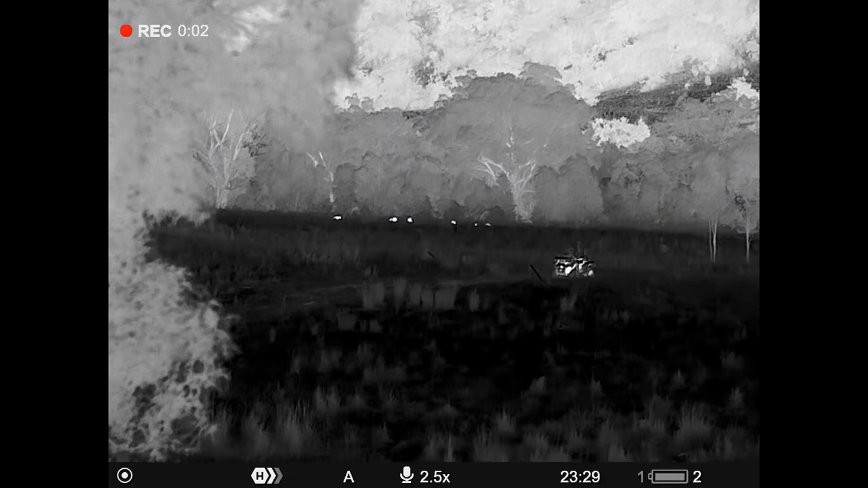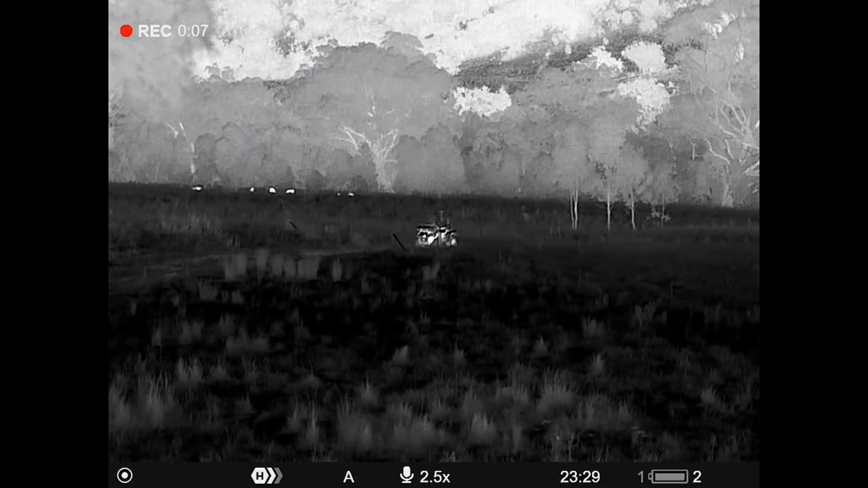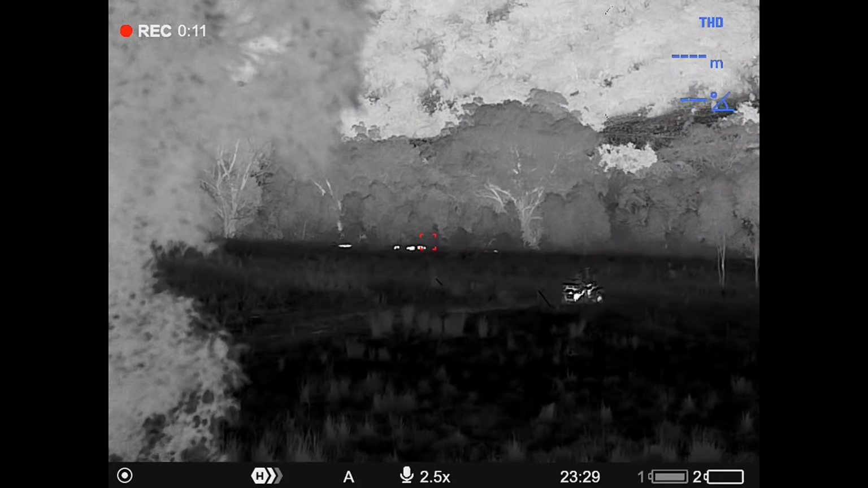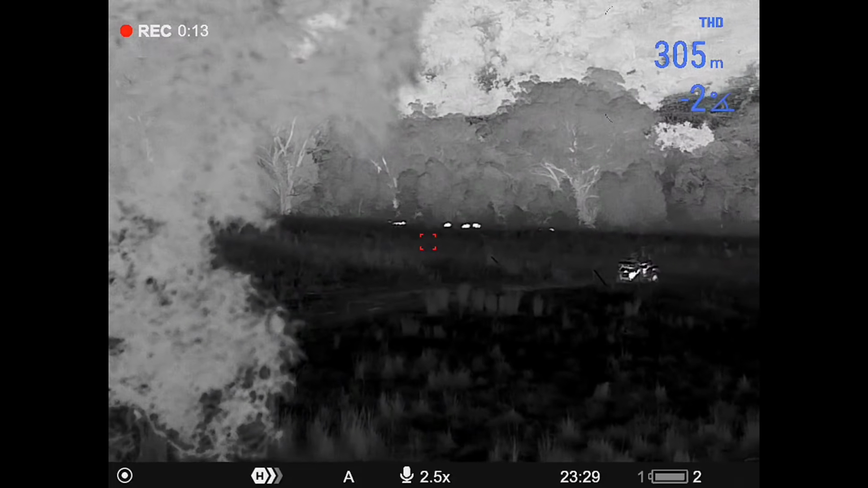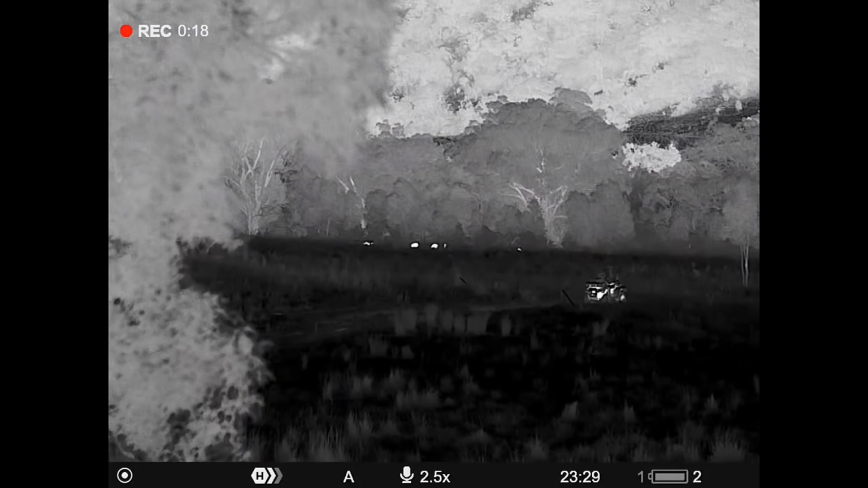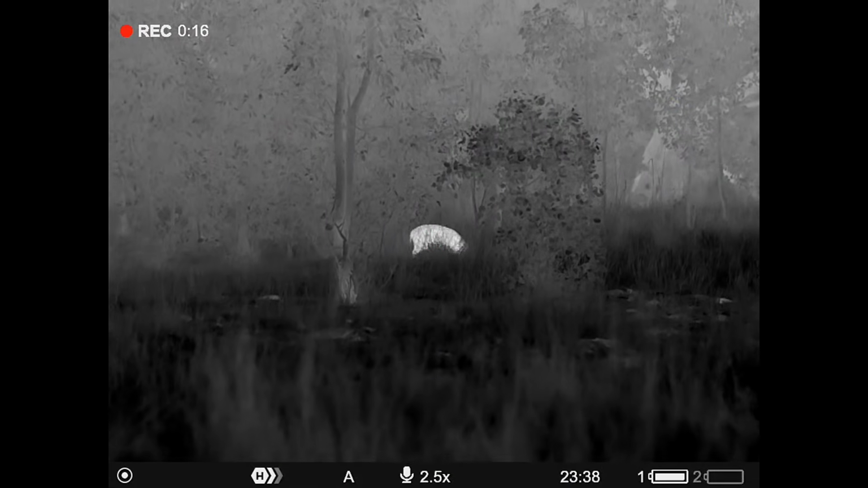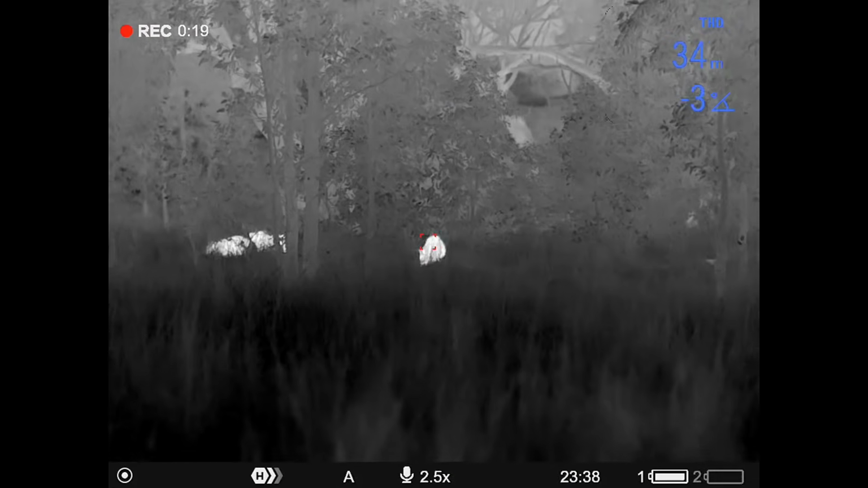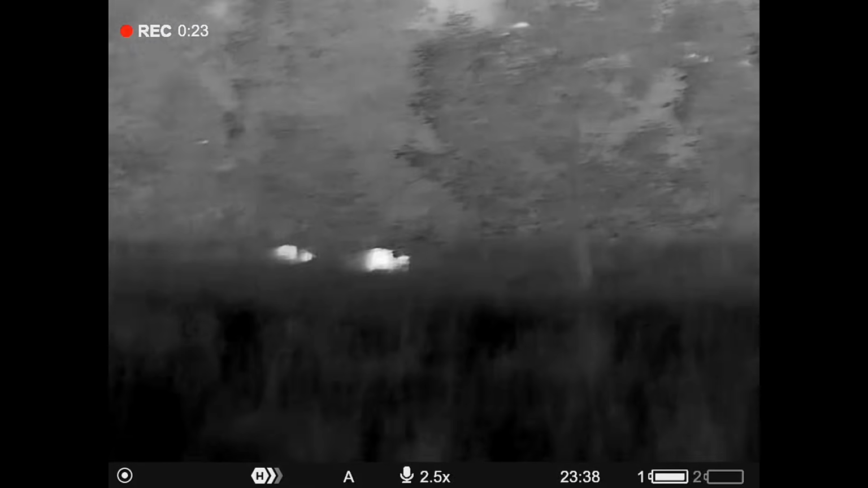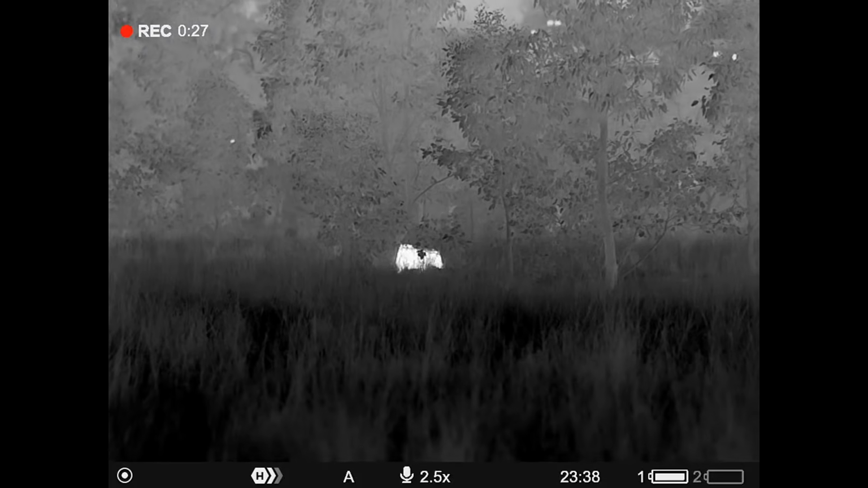I've just walked in here on some pigs. They gave me the slip. There's the quad bike. It's at 150 metres away. 300 metres out there. They look like pigs as well. Either that or they're deer, but I'm pretty sure they're pigs. They are pigs. 1, 2, 3, 4, 5, 6, 7. What's that one doing? Having a scratch.